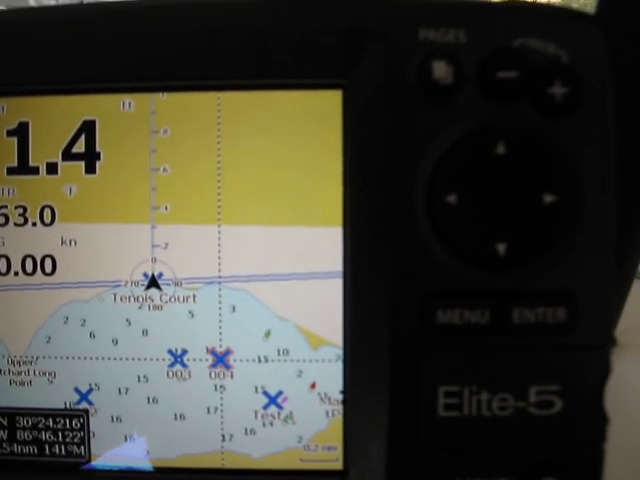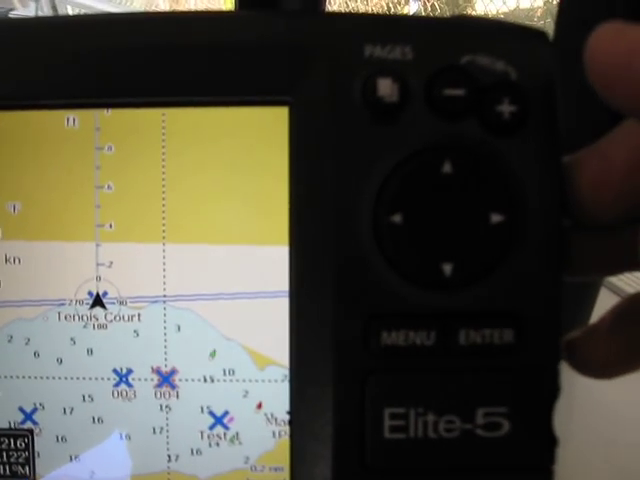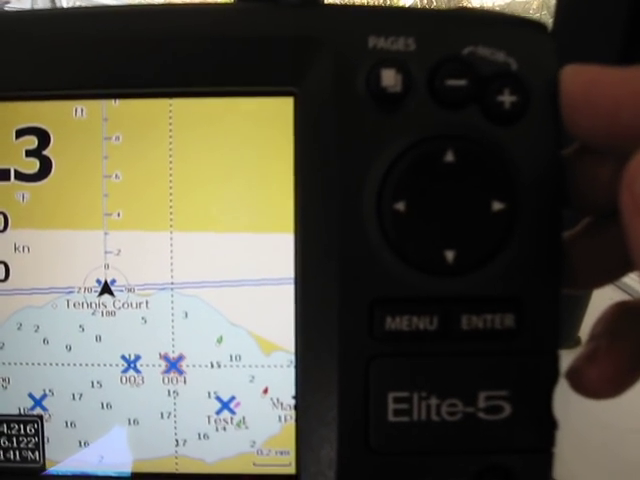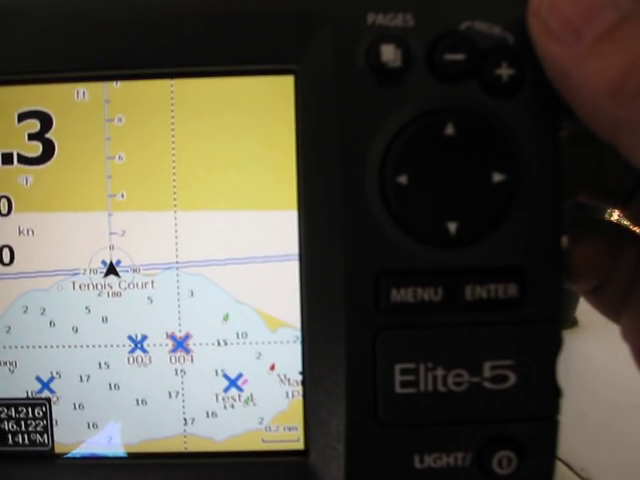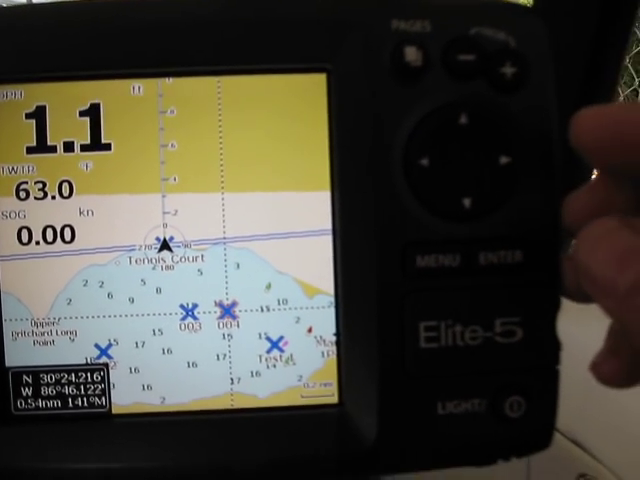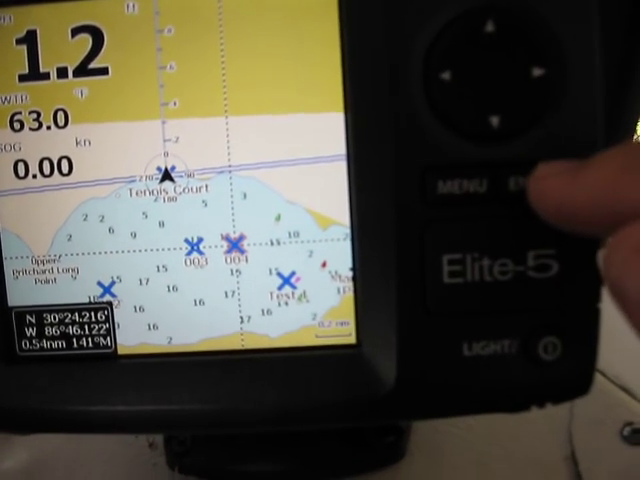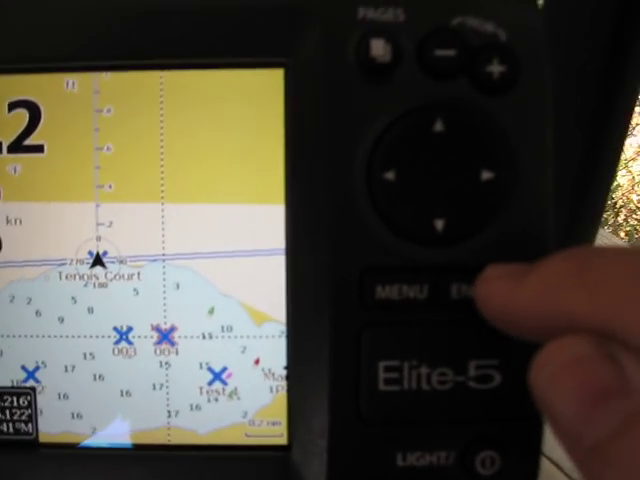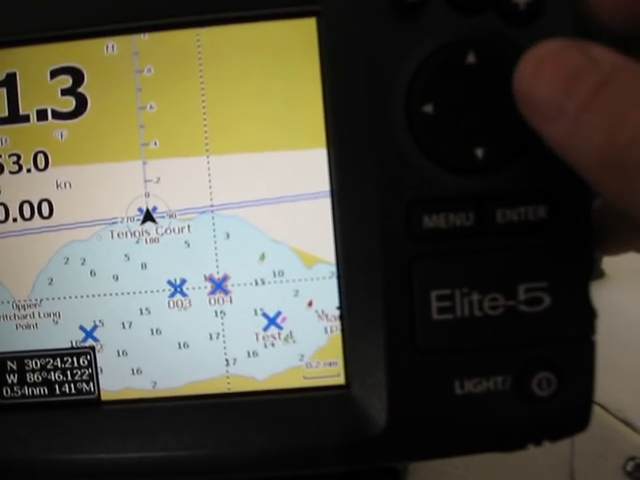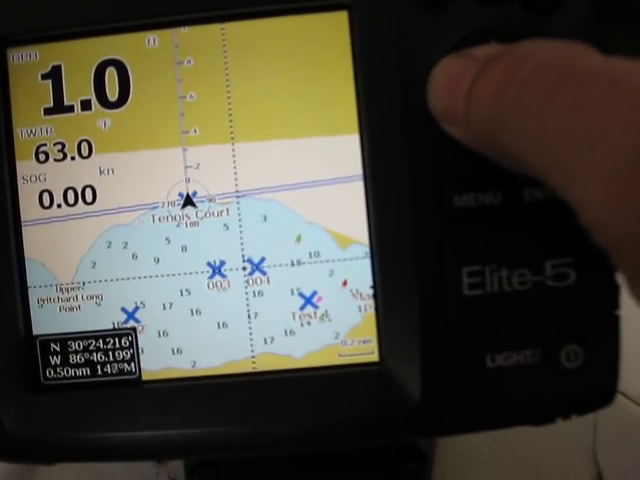But as a recap on this one, you have the 4 pages on the page button, the page function button. Man overboard by pushing both the zoom in and zoom out together. You can zoom in and out, use those. And everything else that you use is handled with the menu key and the enter key, and the enter key just accepts whatever function you've got toggled, plus this little cursor toggle here, and it moves you around.